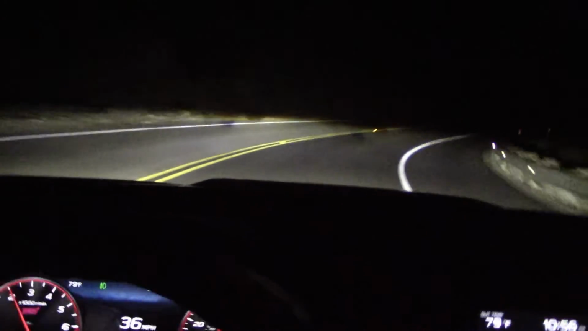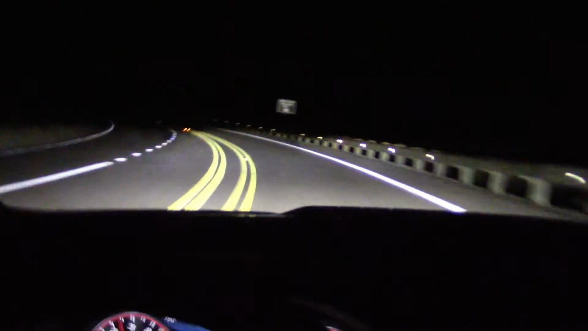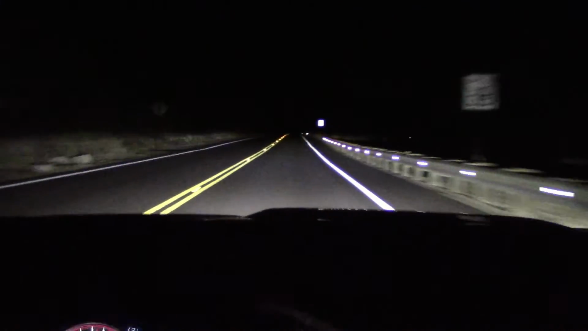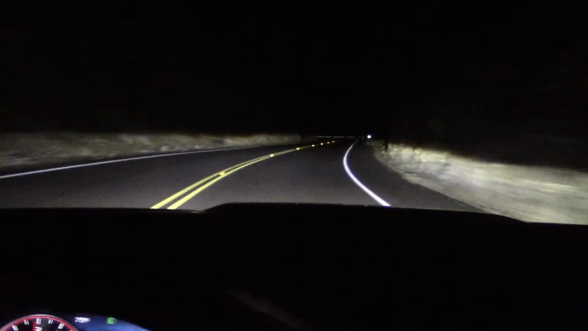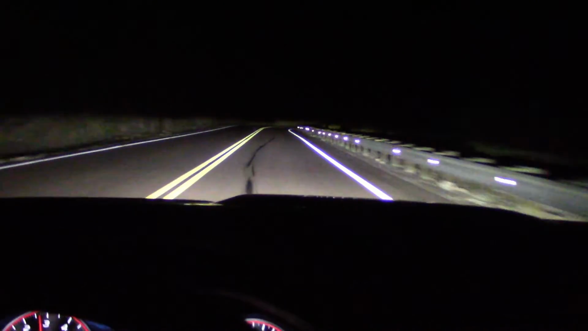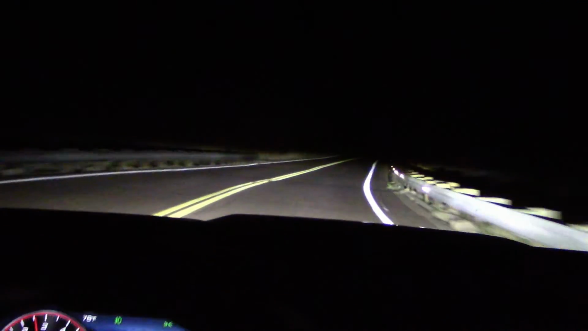Here you see the advantage of having the active headlights that turn the same direction as the steering wheel. They're sweeping around the corners, letting me see what's on the left. And turning around on the right. Great advantage to have on a road like this. Lots of wildlife out here. My only complaint is the lights on low beam just aren't reaching out far enough for me. Would like them to be slightly higher.